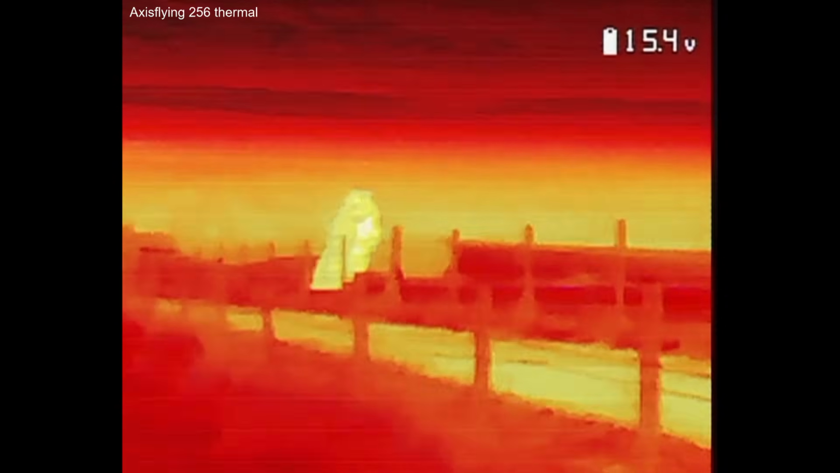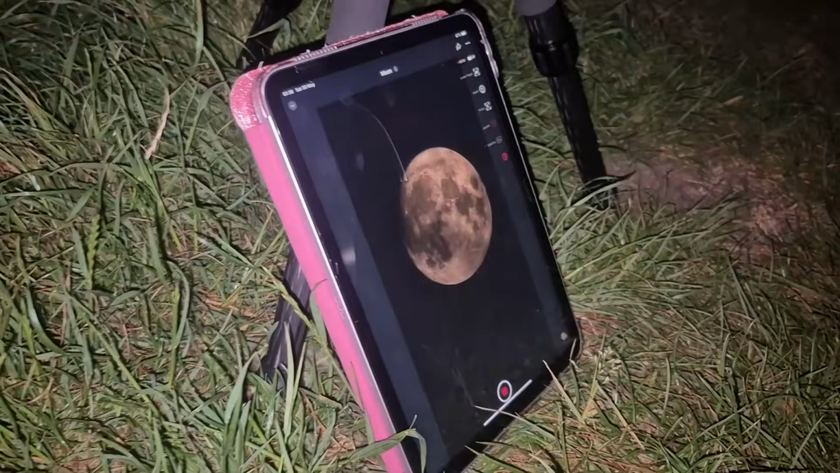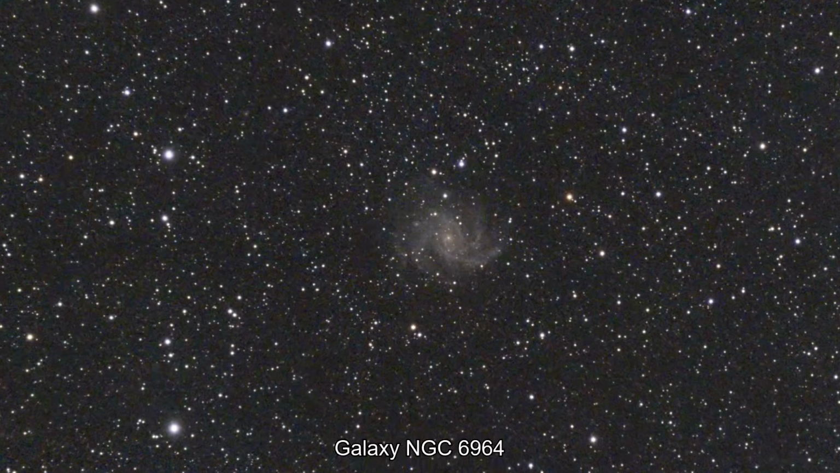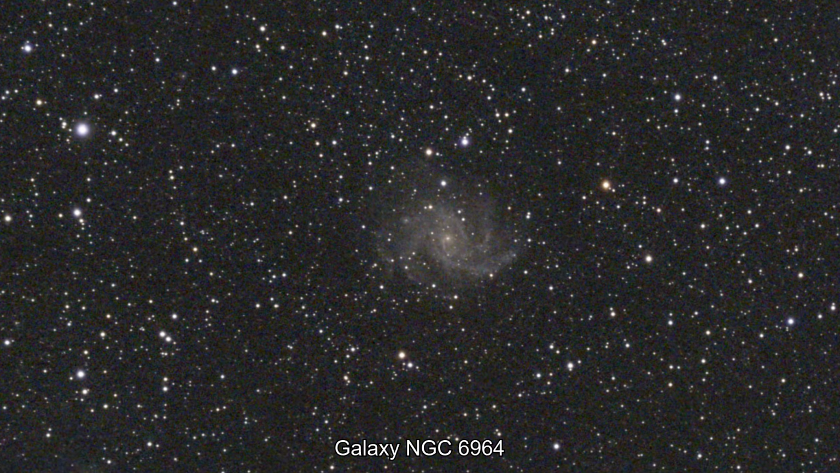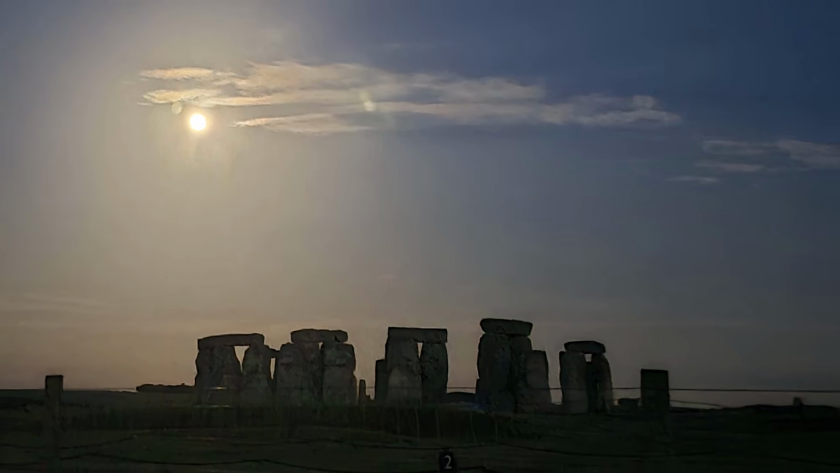Whilst I was at the location, I also got to play around with a Seastar S50 telescope, one of these new digital telescopes. I got to take some really awesome photos of the stars and of some galaxies and stuff whilst at Stonehenge as well, which is also really cool. I find stuff like that absolutely fascinating. I'm basically rambling at this point now, so I'll end the video here.